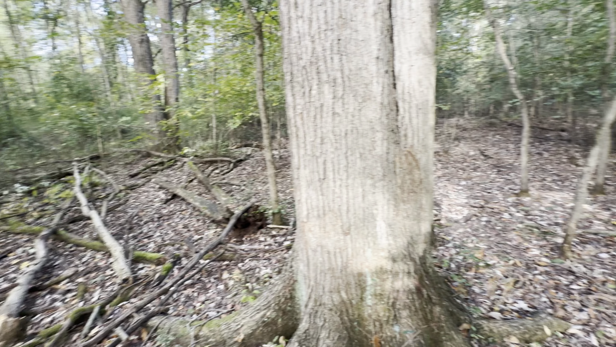Not even halfway back there, and I just kicked up a bunch of deer, so I guess that's a good sign. Alright guys, it's taken me about 45 minutes to get down to this point, and one good thing is I can see the camera already, so that's awesome. No one took it. I'm gonna get up here and check out the scrape again.